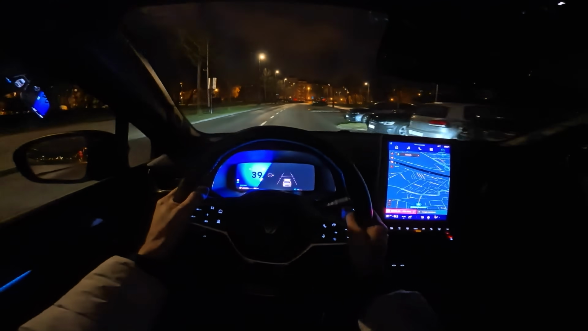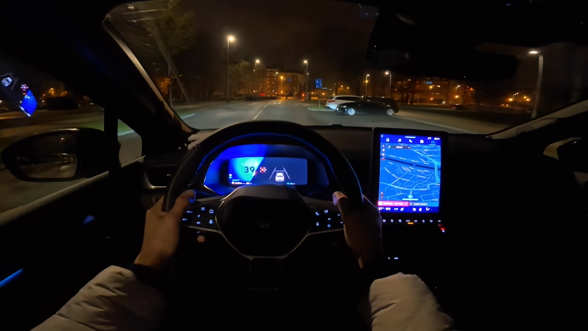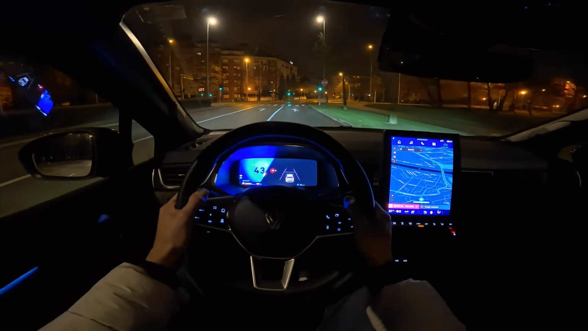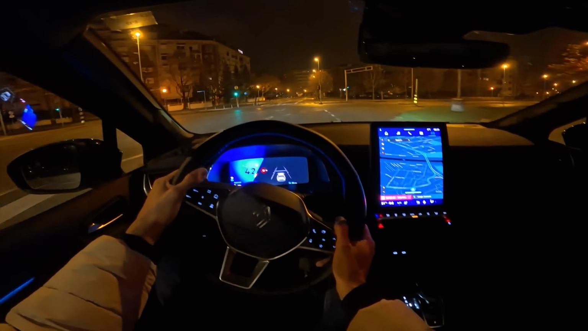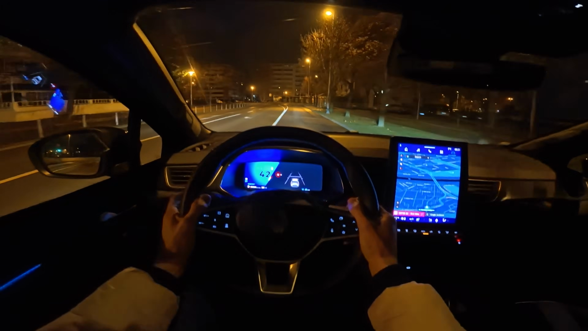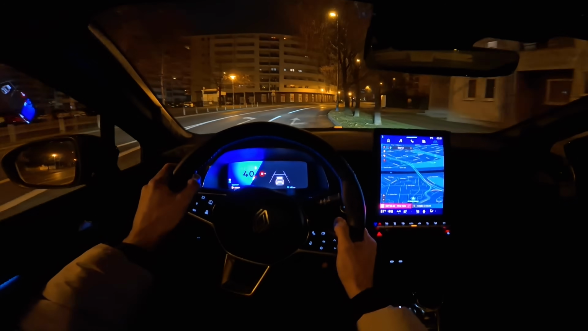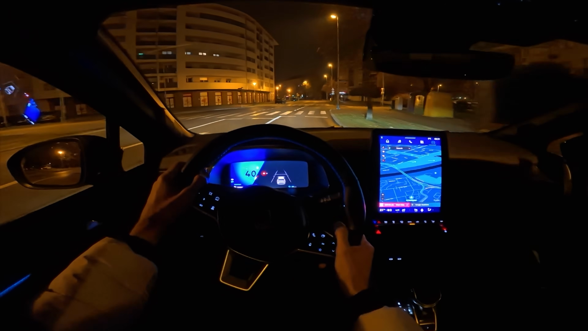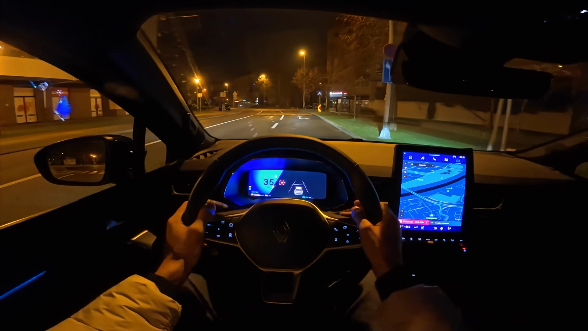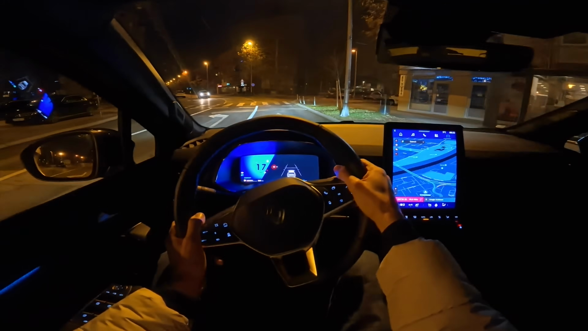Now, I've tested this same hybrid system in the Clio E-Tech full hybrid, and I was really impressed with the car's consumption. On the highway I was getting 6 liters, 6.5 tops, and my lowest was 5.5. But around 6 liters on the highway driving dynamically, that's a little bit faster than the speed limit. And then in the city, I got the WLTP figures. So the new hybrid system is really impressive.